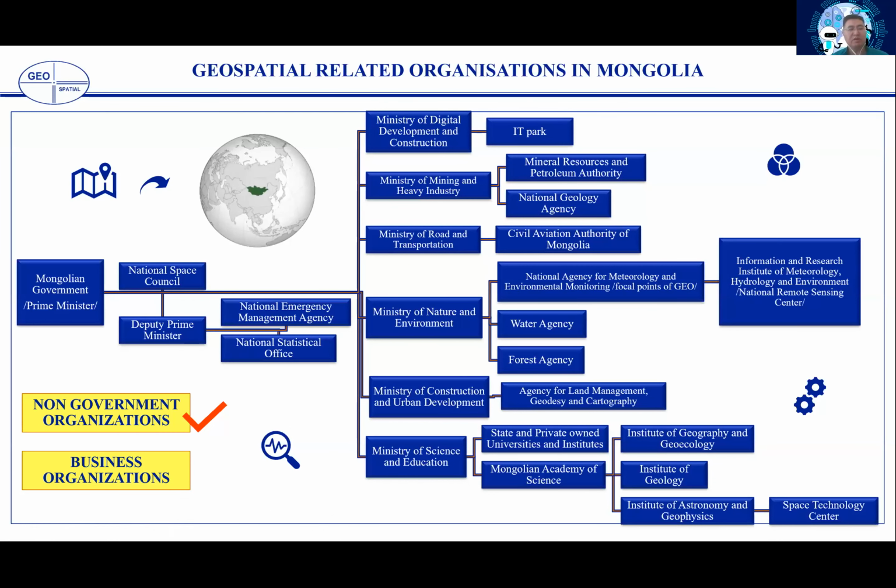Mainly, the Mongolian government is in charge of all policy documents related to Mongolian geospatial, and each sector has IT departments or institutions like IT Park, the National Geology Agency, Water Agency, Forest Agency, Agency for Land Administration and Geodesy and Cartography, and also some academic organizations like state universities and the Mongolian Academy of Science, which are two key institutions in Mongolia.